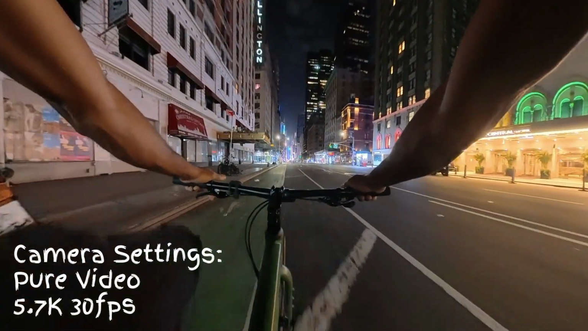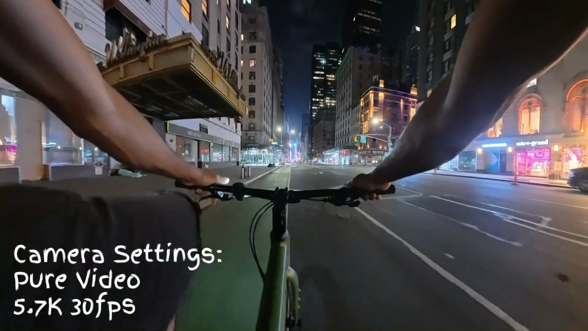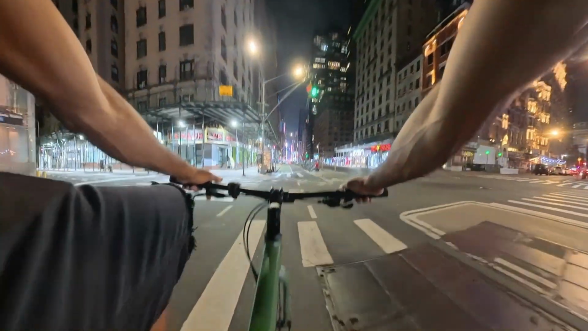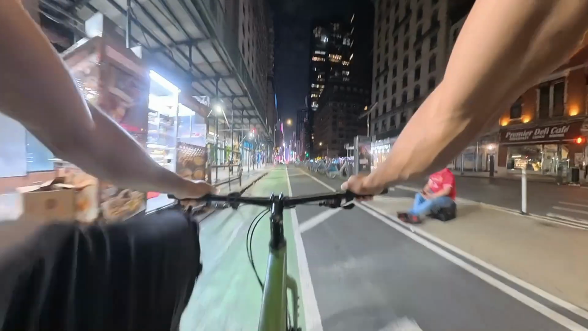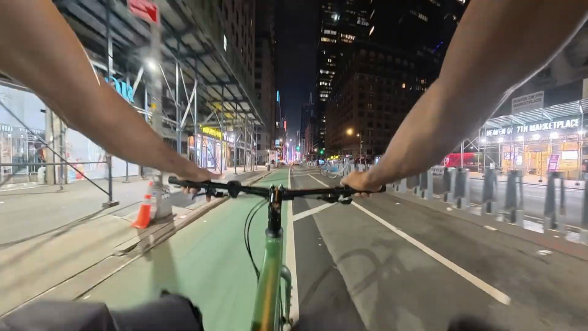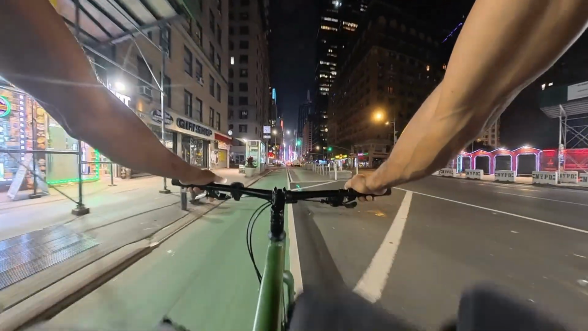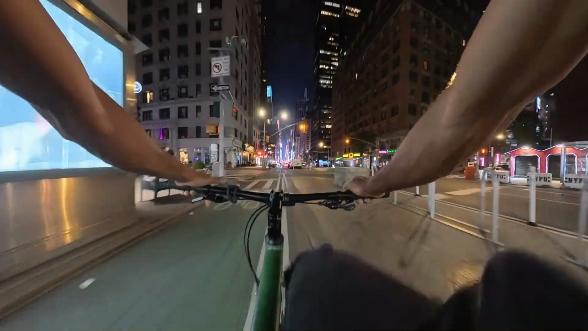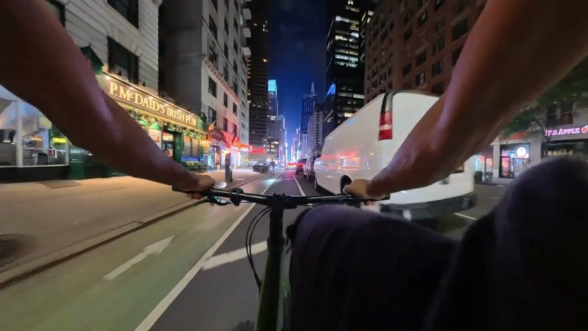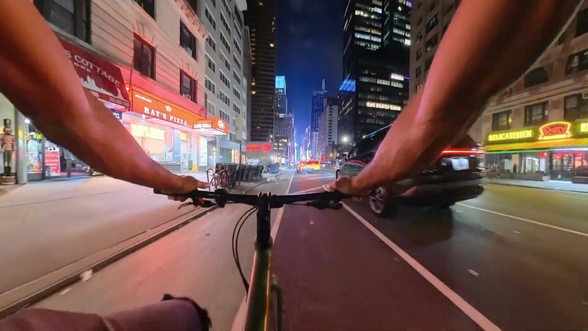I'm in 5.7K, 30 frames a second. Unfortunately, in pure video, you can't do 60 frames. You can only do 30 frames a second. So right now I'm doing 30 frames a second in pure video. See how this footage comes out.